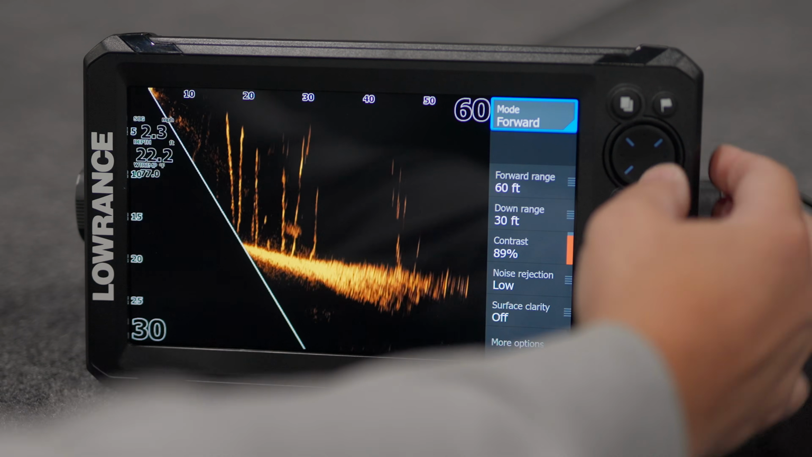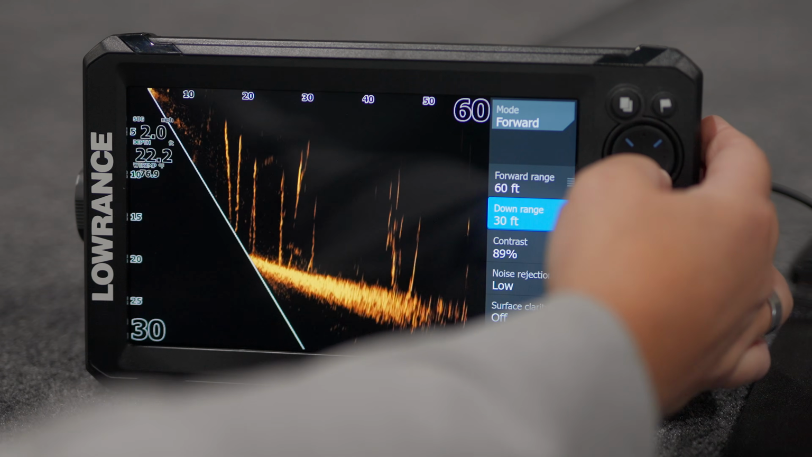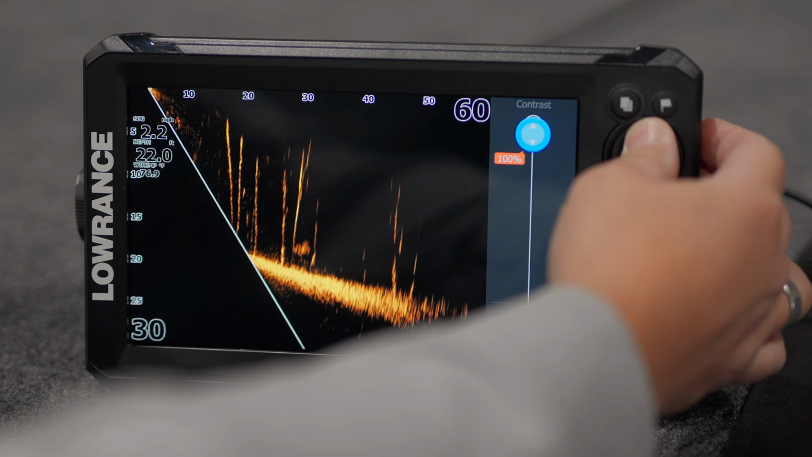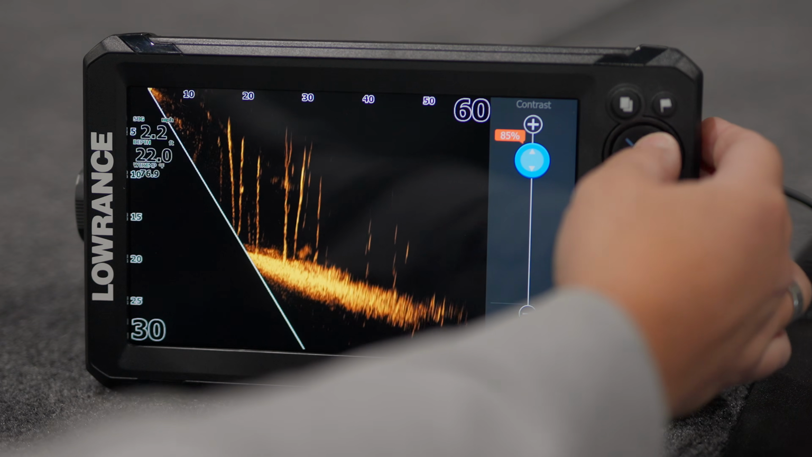So go into our menu. We've got our forward range that we can adjust, our down range that we can adjust, contrast, going to be a big one. That's where we can dial this in to our liking. The higher the contrast, you know, the more blurred out it's going to be.